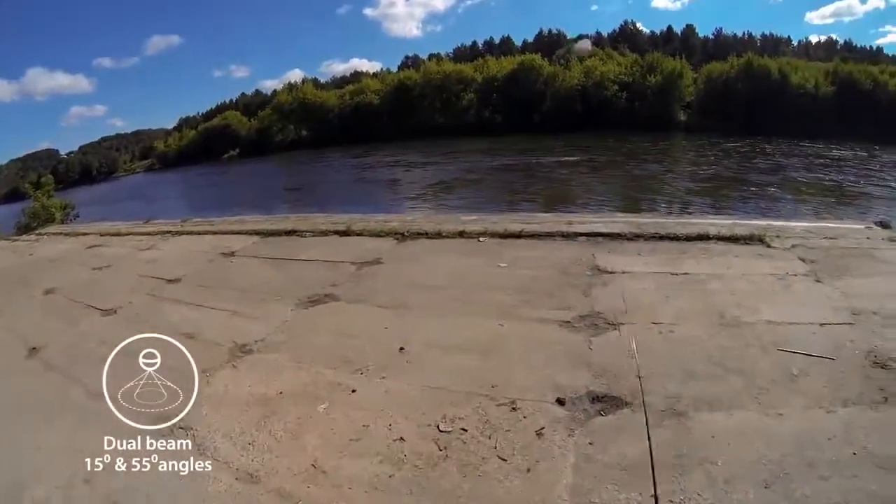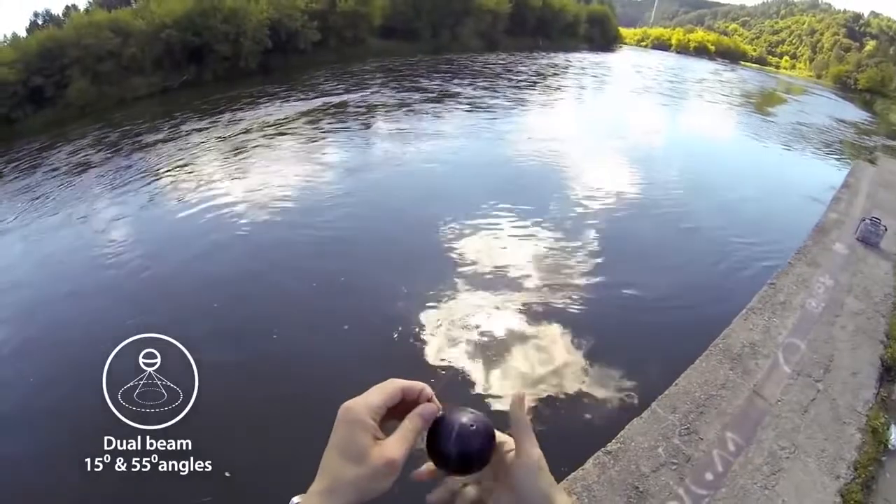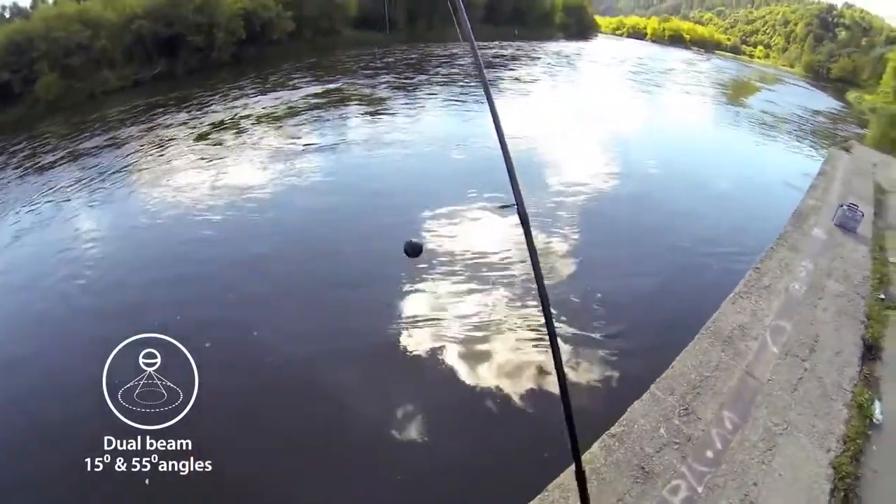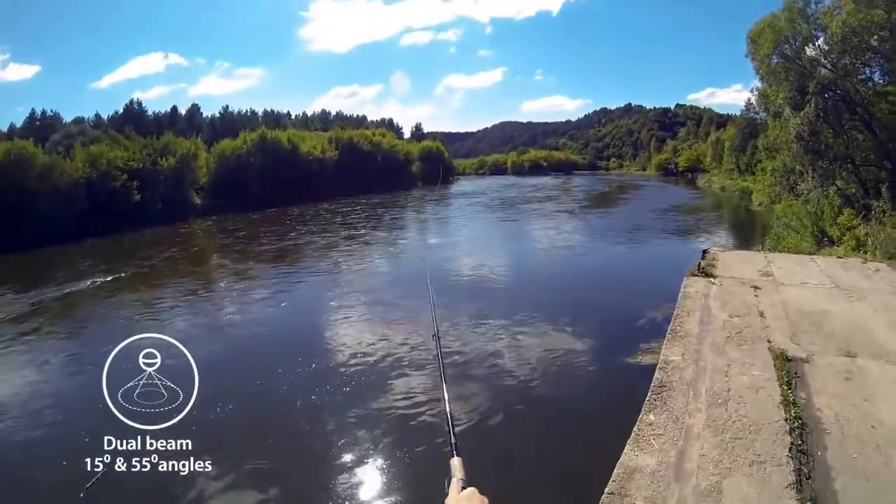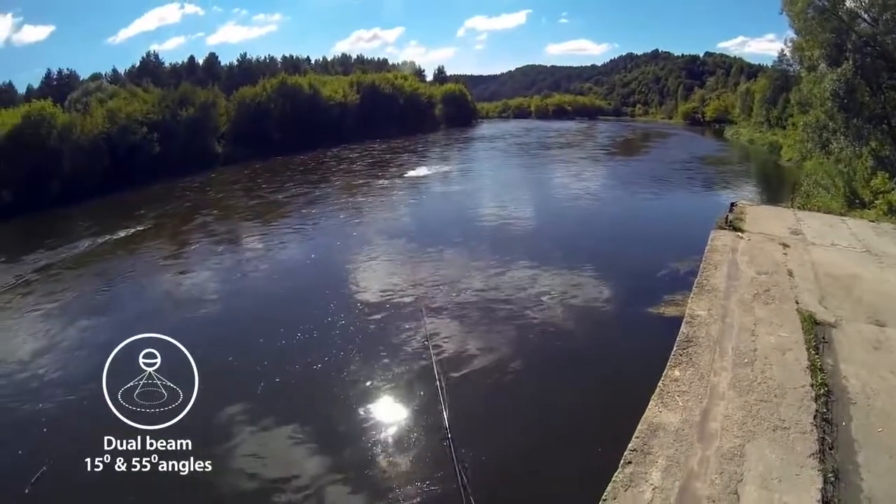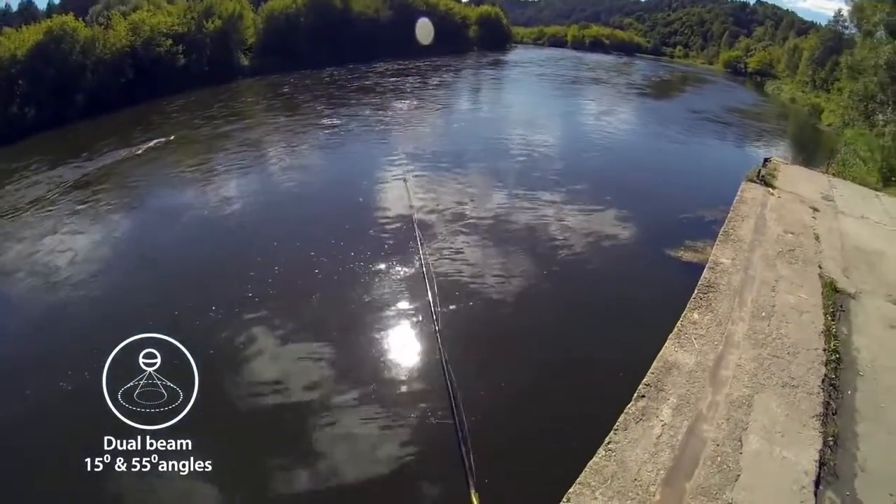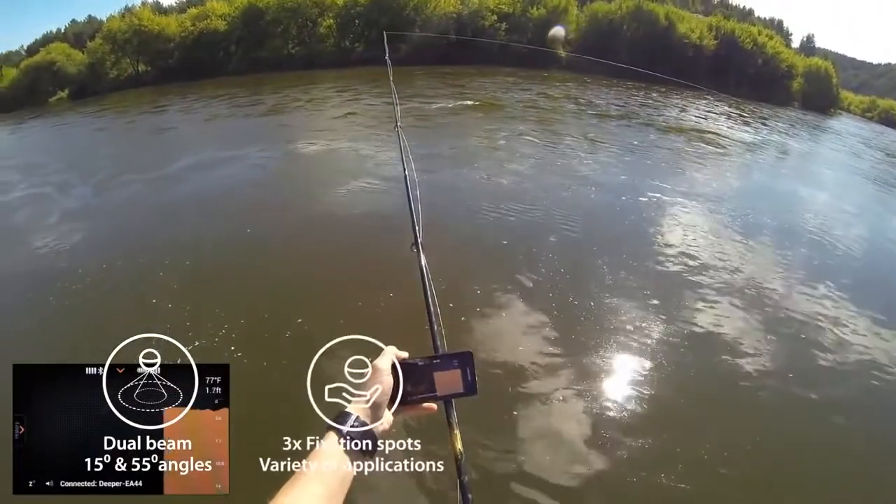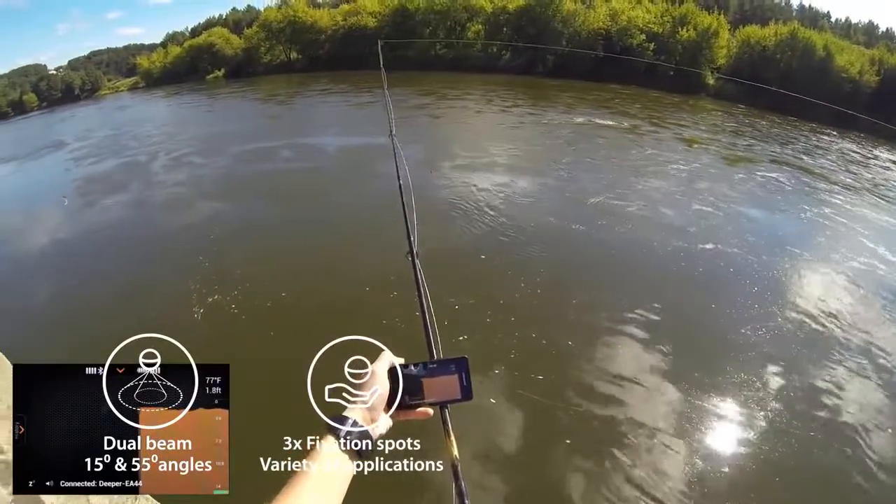A dual beam sonar gives you 2 different angles, 15 degrees and 55 degrees. It's a useful tool when fishing in all kinds of different locations, depths, water conditions, etc. Two beams combine great detail with a wide coverage area: a precise narrow beam for high accuracy returns of fish, structure, detail, and bottom profile, and a wide beam for an ample search area.